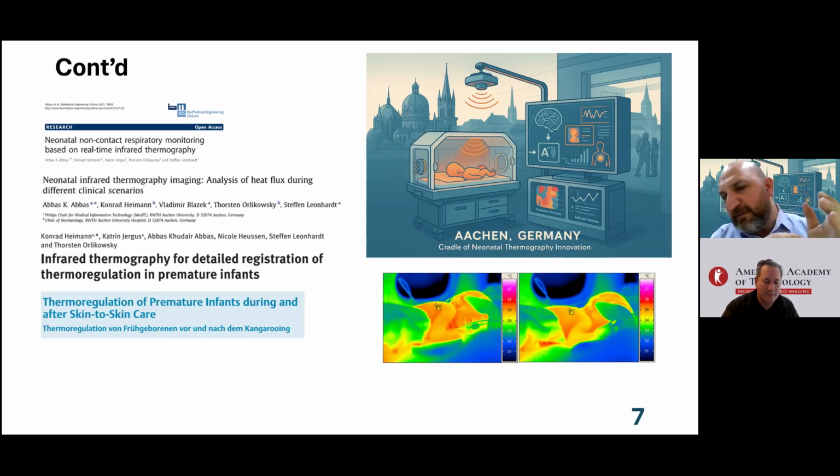So there is a hypothesis that premature babies stabilize their thermoregulation when they are directly put on the chest of the mother. And everybody knows that, but scientifically it's not proven, right? We proved that with the thermal camera by monitoring these temperature fluctuations along the time.